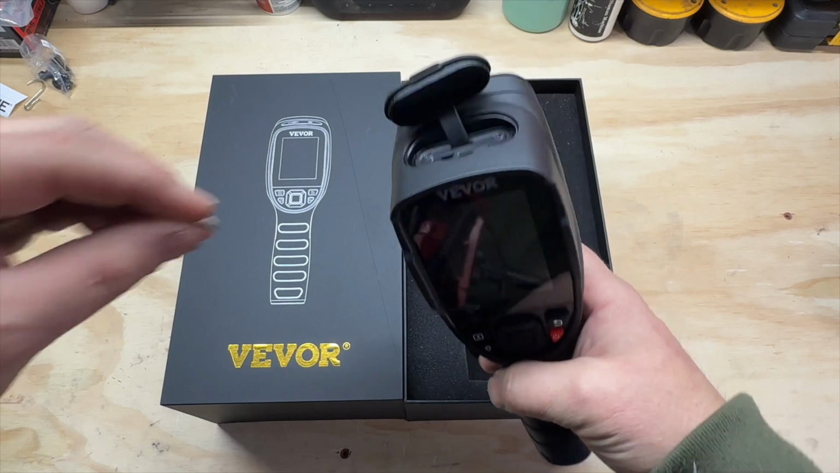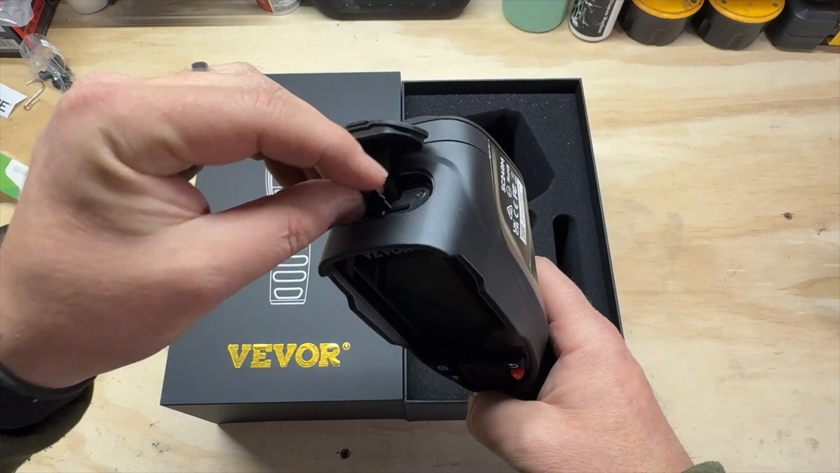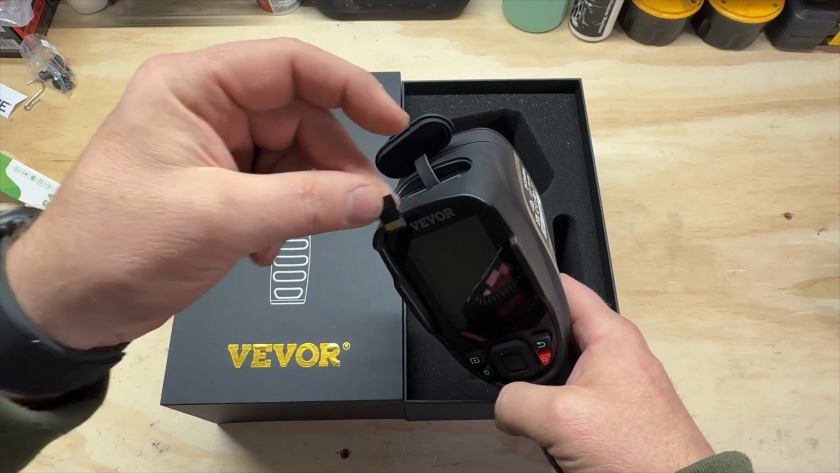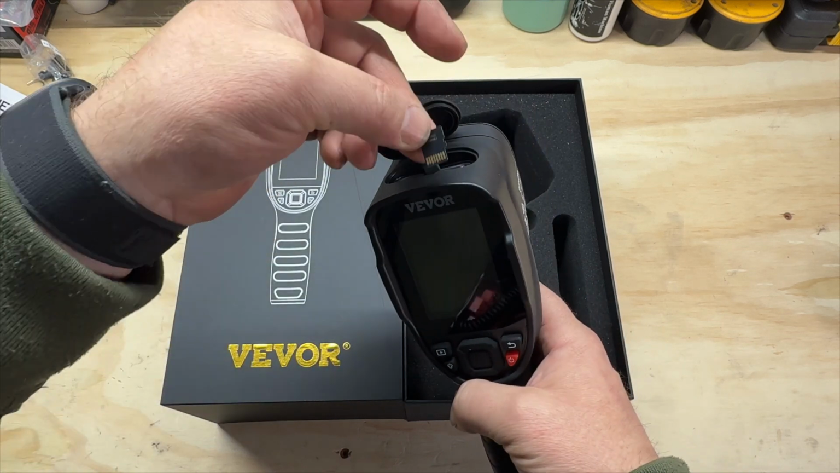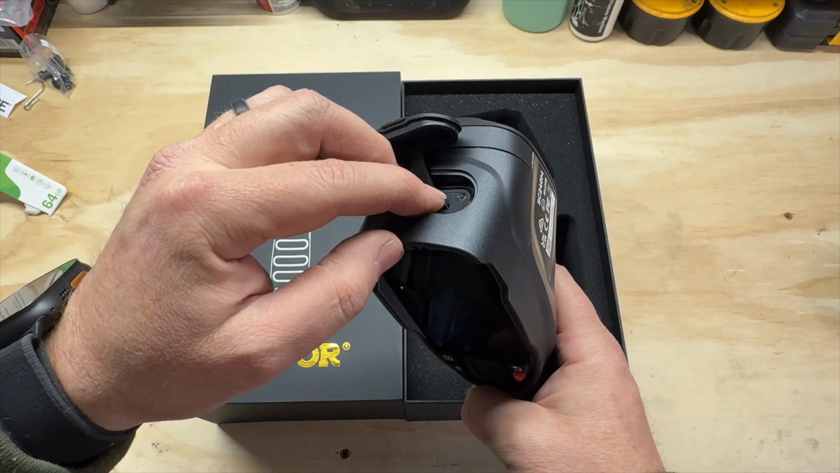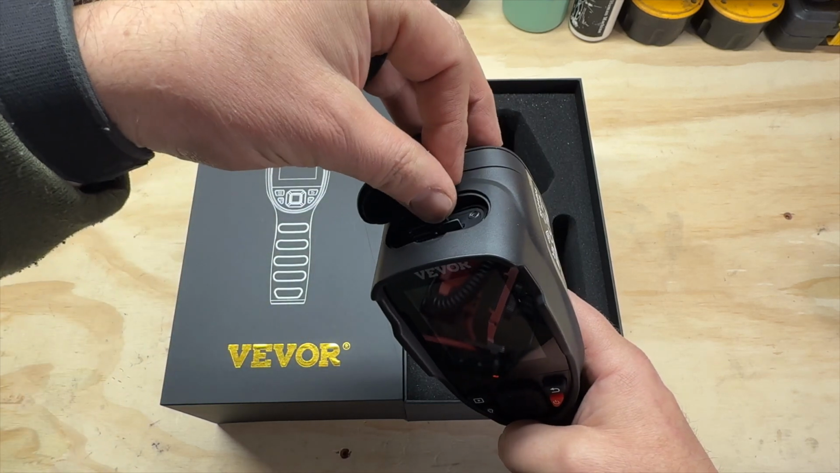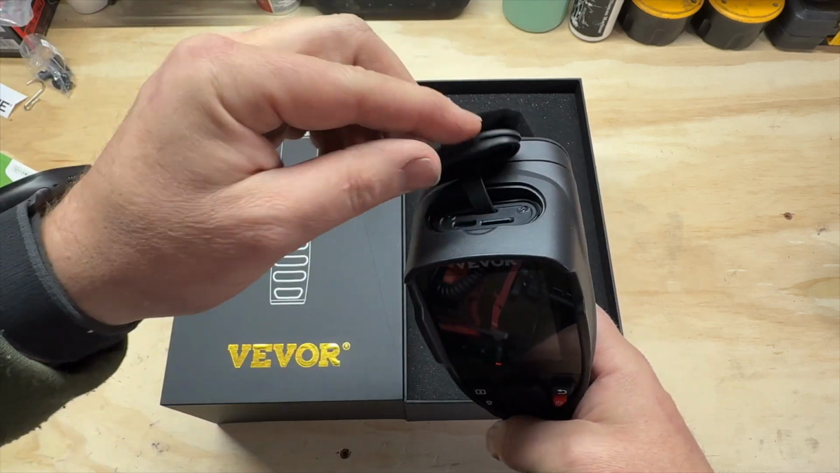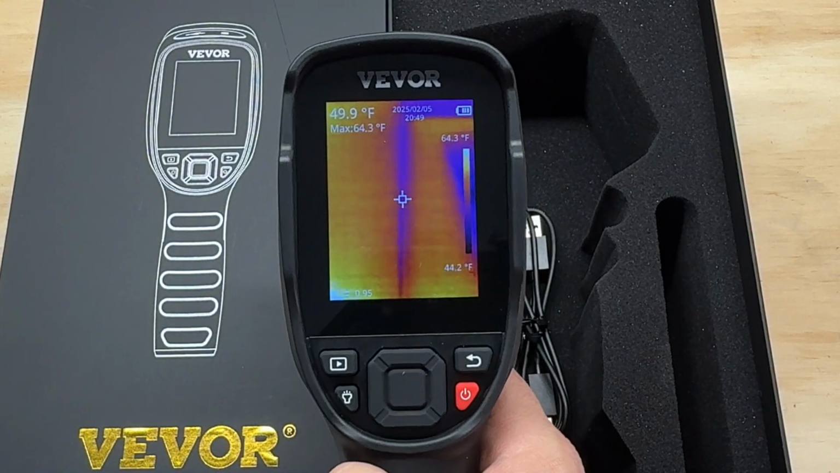That's pretty good. Okay, so we have our SD card, and we have the contacts pointed towards us. Here's the screen, so it's that way, I think. So we'll go ahead and pop that in there. All right, and now it's a little springy, so you got to give it a little push in there. And then there it goes. It clicks in place. All right, so now that we got this thing booted up, let's show you some of